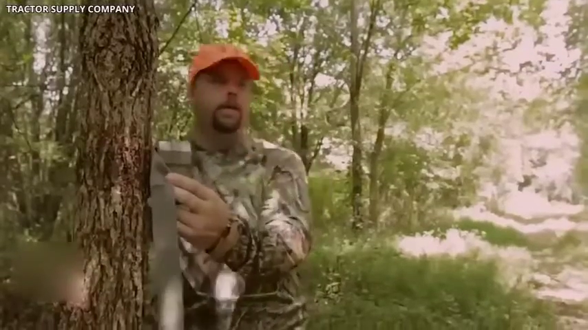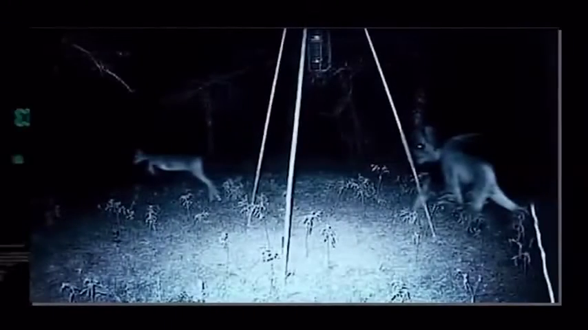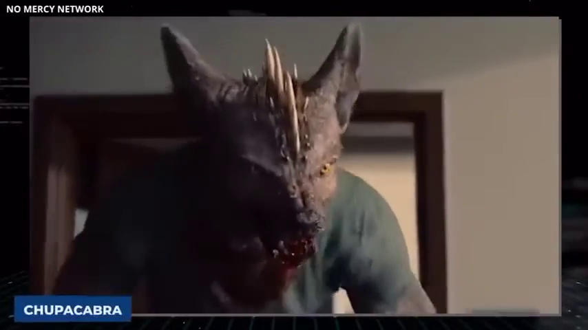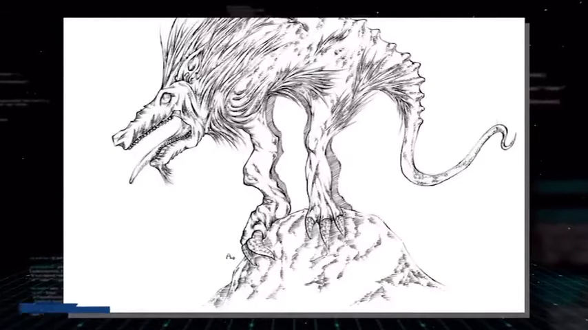But recently a Canadian trail camera captured this crazy image. It was posted on a hunting forum, and the diabolic creature that chased a deer had shiny eyes, sharp claws, and what looked like wings jumping out of its back. Most viewers thought it looked like the Chupacabra, a mythological Latin American monster that was sighted for the first time in Puerto Rico. It is called Chupacabra because it is a vampire and evil creature that attacks and drinks animal blood.